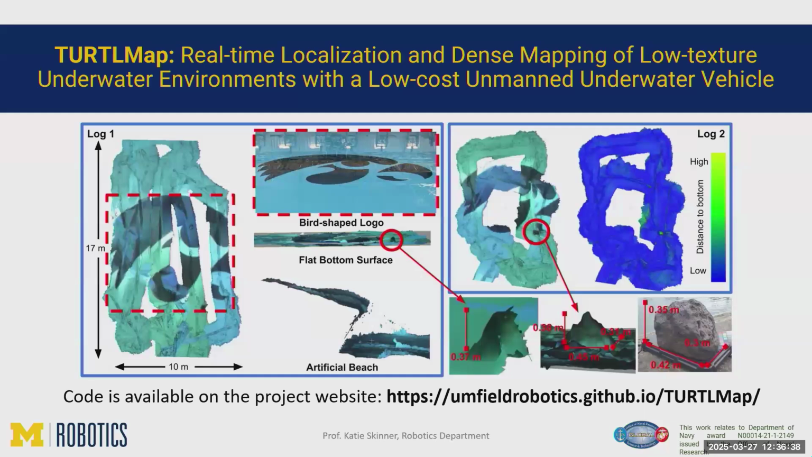So this is just an overview of our results, and you can see that on the left is a log where we don't have the wave generator turned on, and we get a nice flat map. You can see our rock feature that we put in the water there, so we can, in general, construct coarse reconstructions of smaller features. And they also have an artificial beach that starts at the front of the tank and drops off. So we were able to reconstruct that change in depth as well.